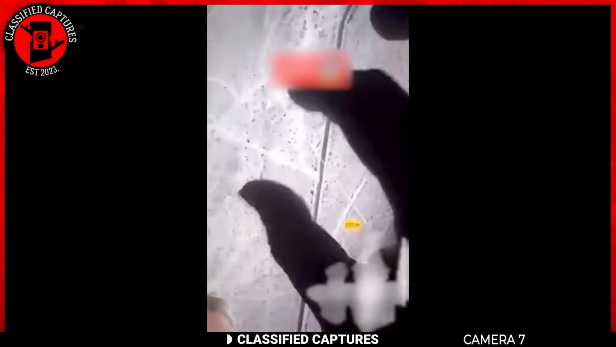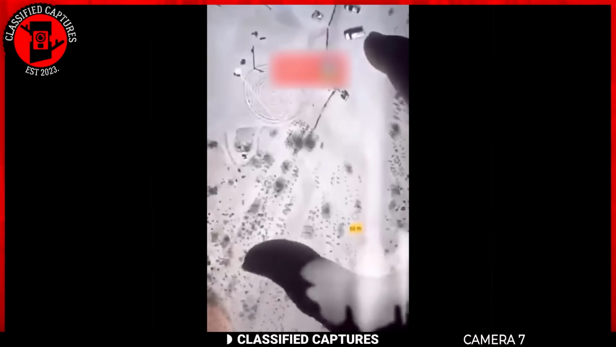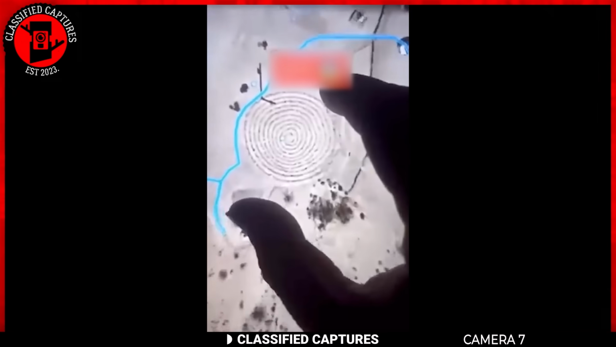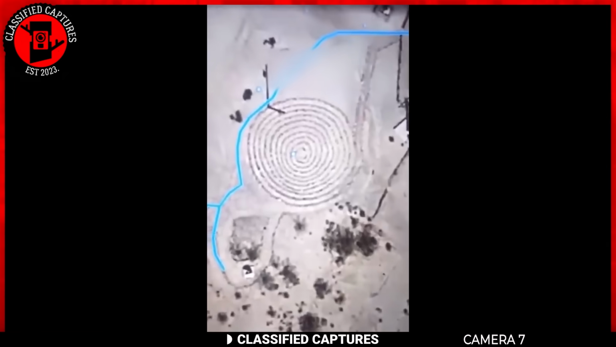As you zoom in, a peculiar spiral-like structure appears on the landscape, drawing you in for a closer look. After a few seconds, you discover a seemingly isolated house with a lone figure in a white robe riding a bicycle.